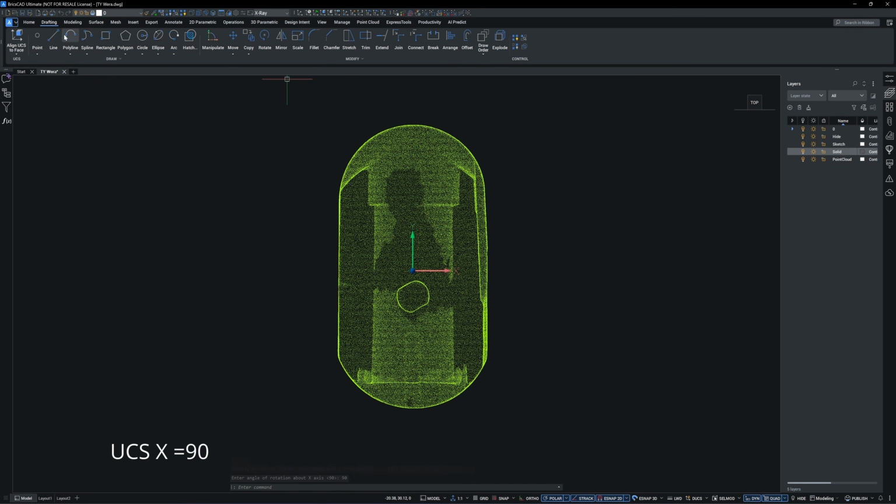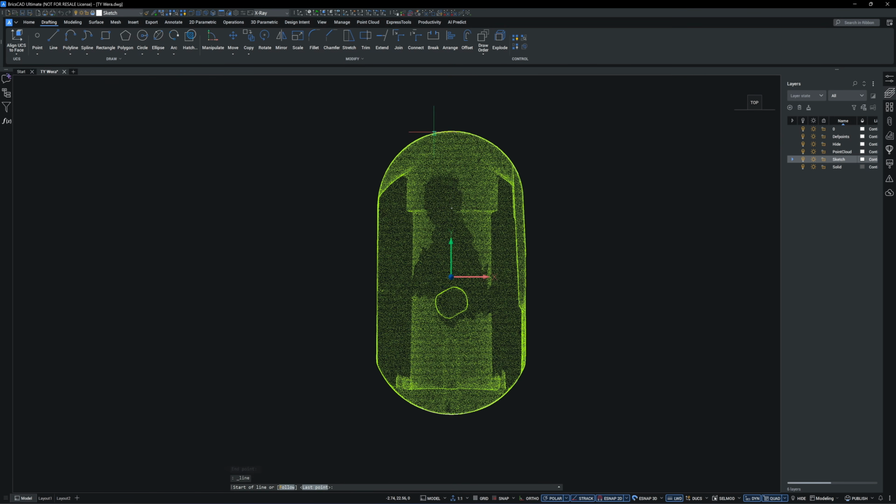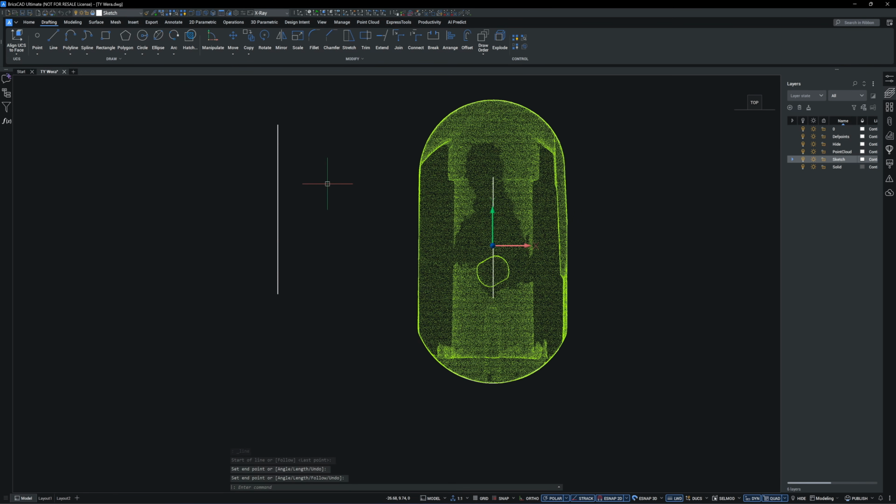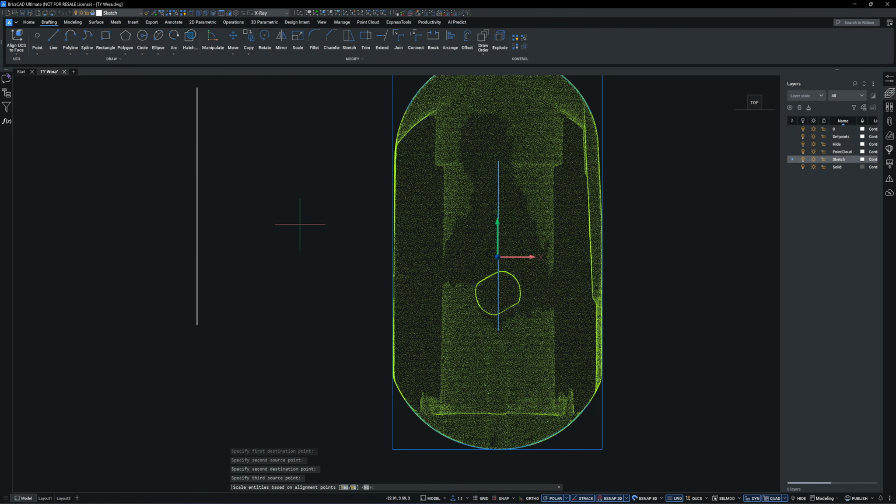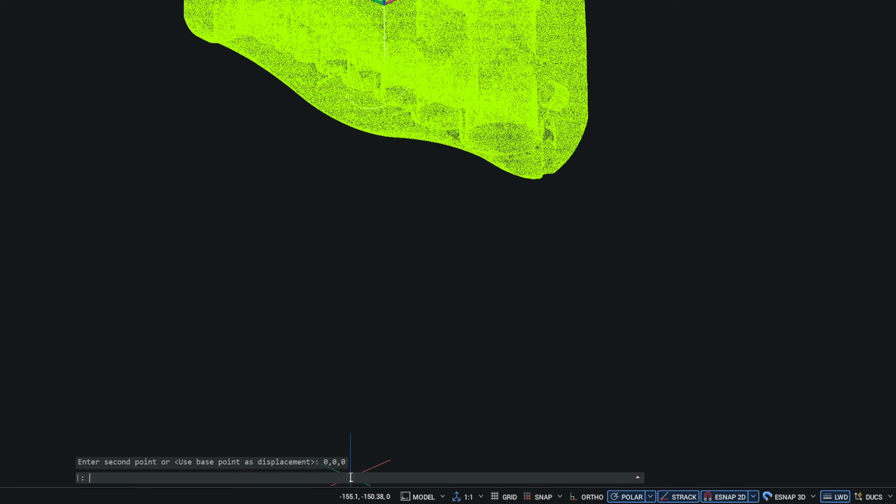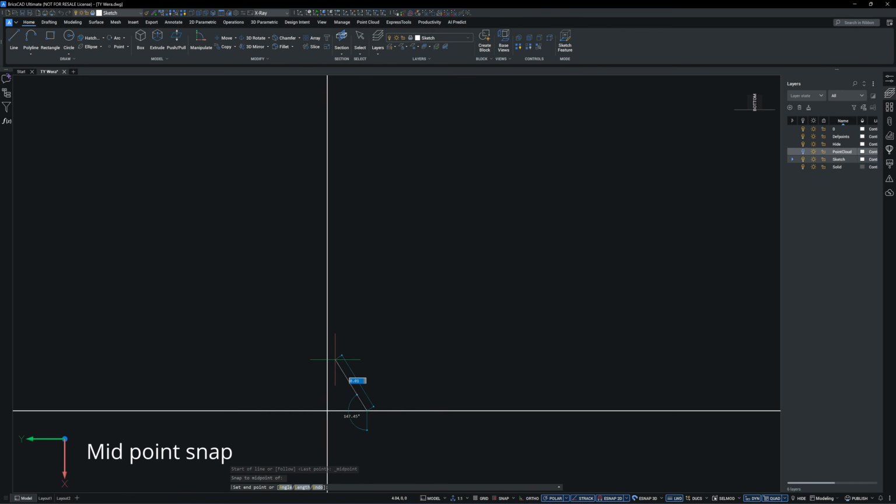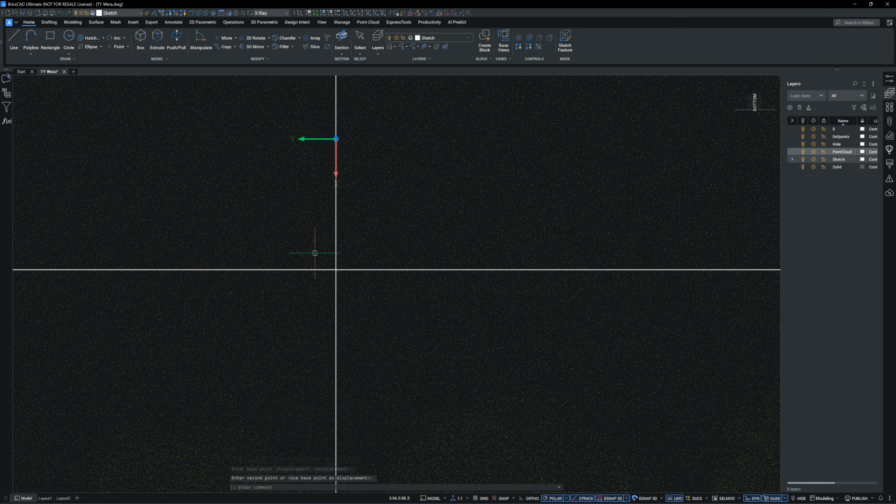What I'm doing here is creating an axis between these 2 arcs, then aligning that axis to a vertical line using the align command. This alignment approach works only with point clouds in AutoCAD and BricsCAD. Next, I will move the point cloud to the origin using the center of the axis as the reference point. Next, I will locate the center of the point cloud along its length and move it to the origin point.